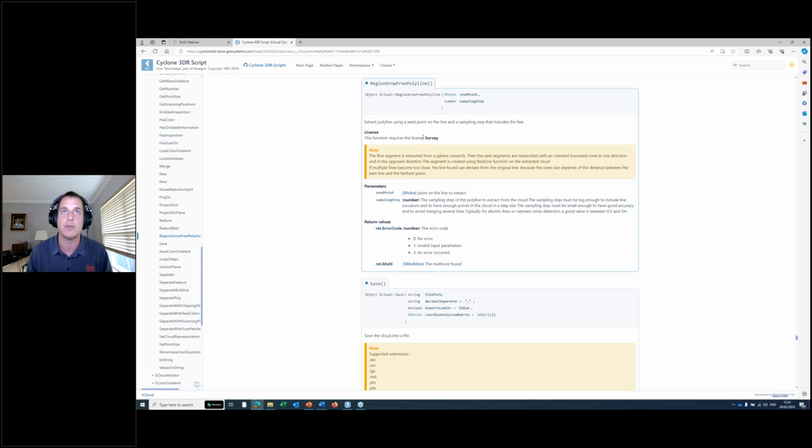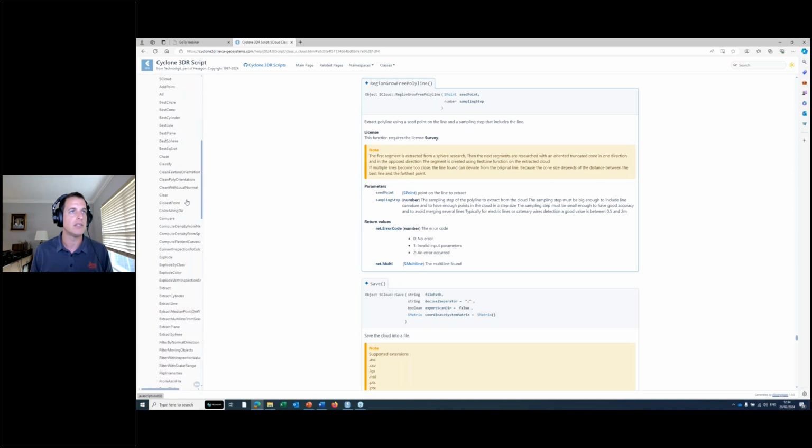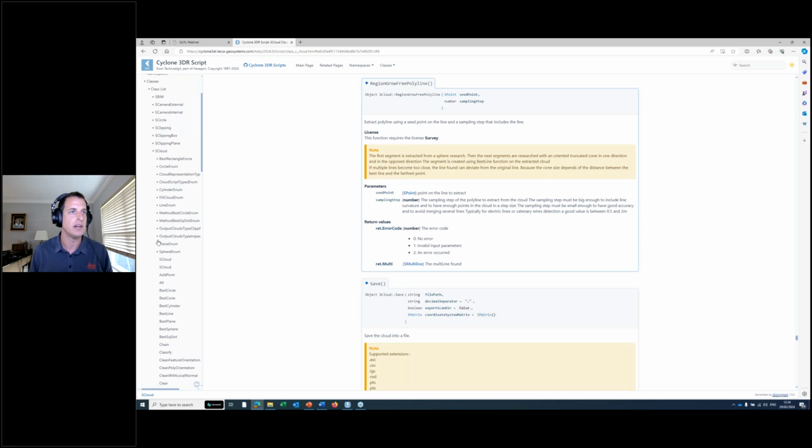It tells you exactly what to put in there and says, this is what I need. I needed a seed point, and I had to figure out how to randomly do that. So I saw that, and I said, there's got to be a way to do that. And there happens to be this tool called, where is it? The cloud iterator. You can get a cloud iterator, and what that does is it goes through the cloud point by point by point.